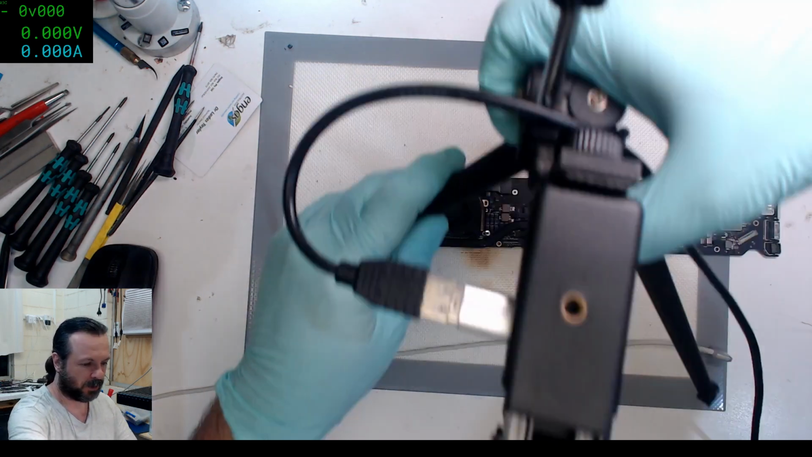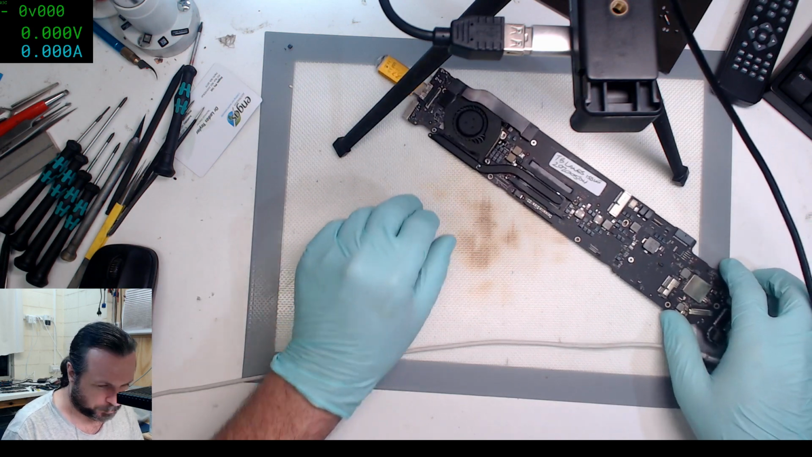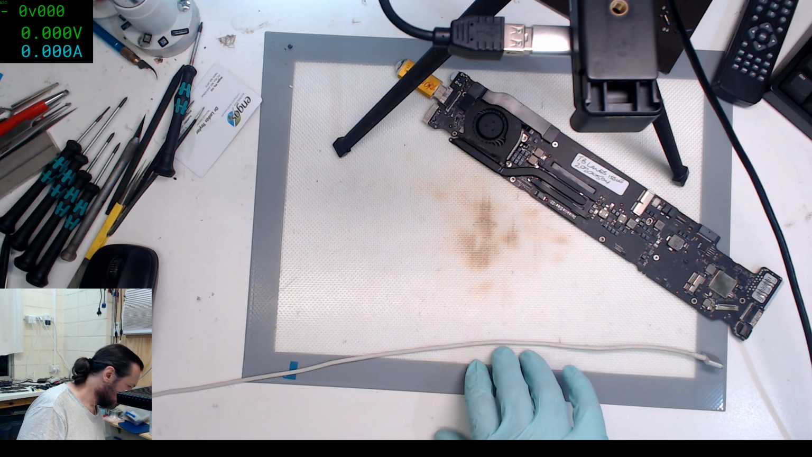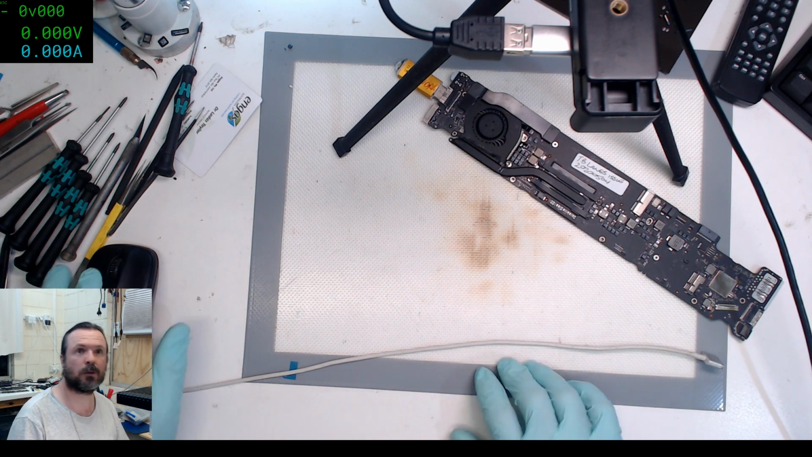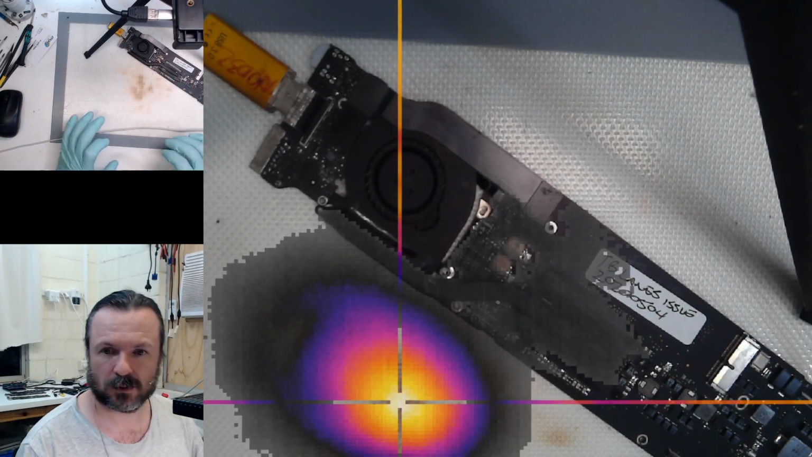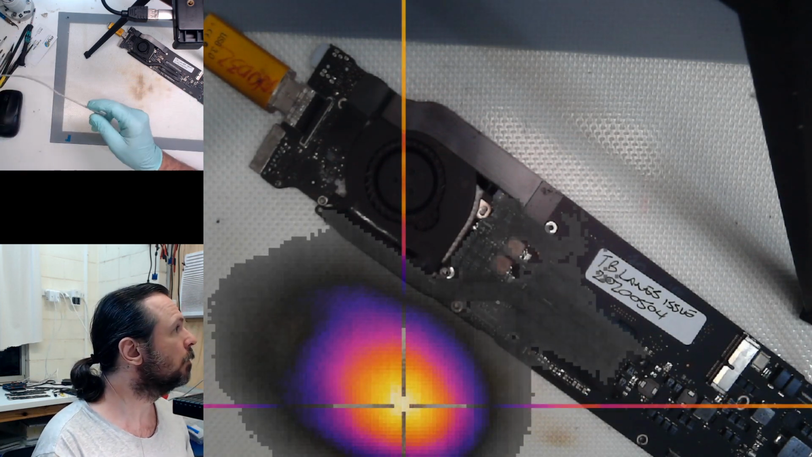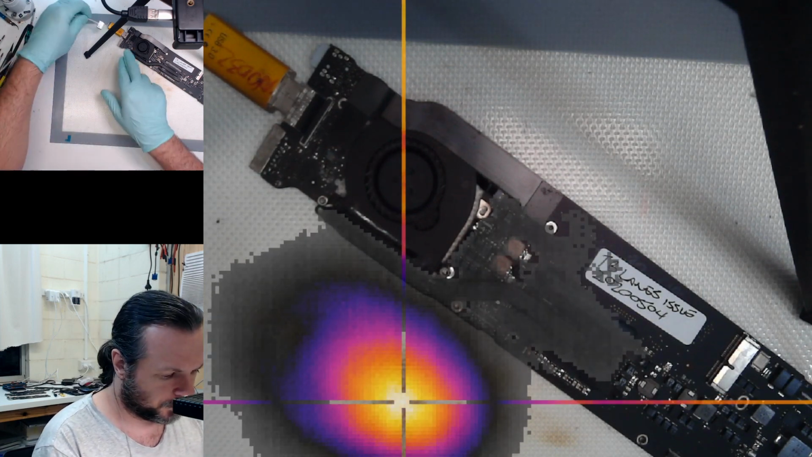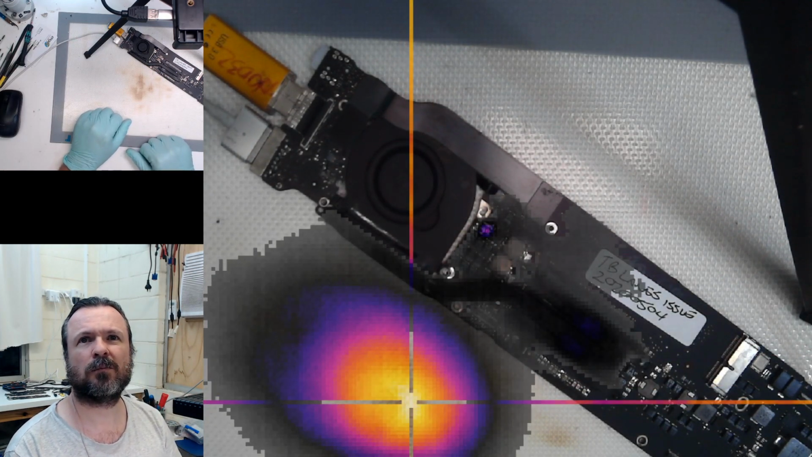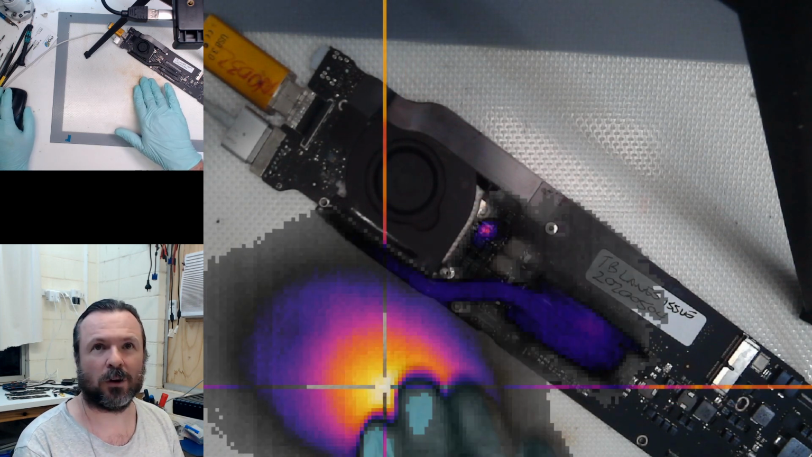Fortunately, the battery in this lasts about 40 to 50 minutes, so at this stage we haven't yet run out of power. Okay, here we go. This is pretty warm over here.